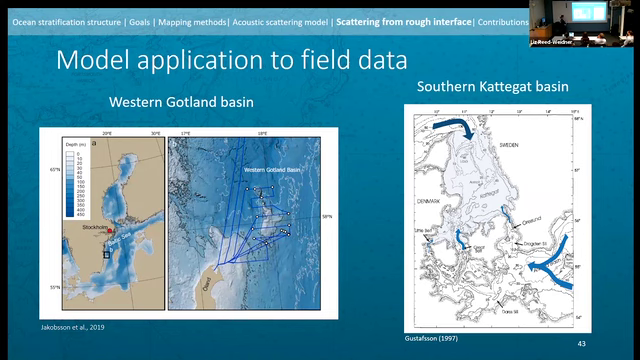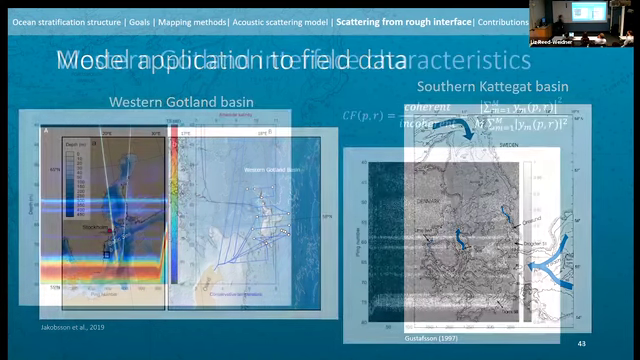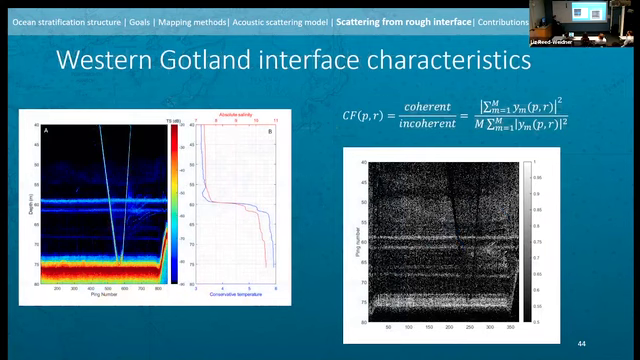And so I want to end objective 3 by talking about applying what we've learned about these regimes to 2 different field data cases and extracting interface sharpness, or at least constraining it. So first we'll be in Western Gotland. So we've been here before. We don't have any measurements of interface roughness here, right? We don't have those directly, but we do have a lot of information at our disposal.